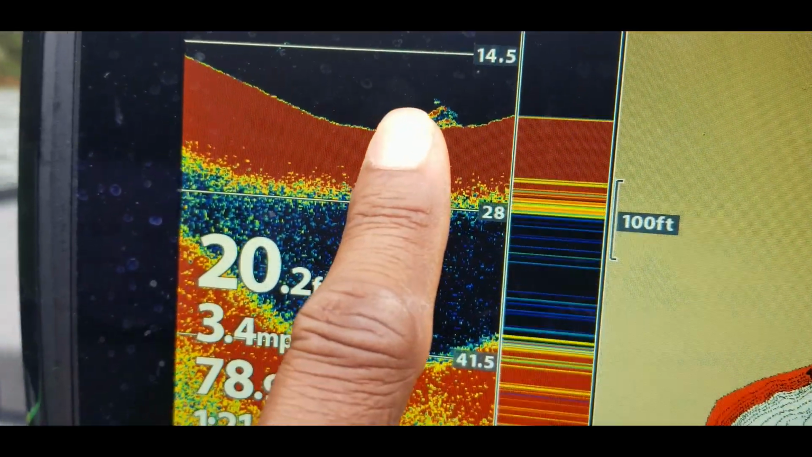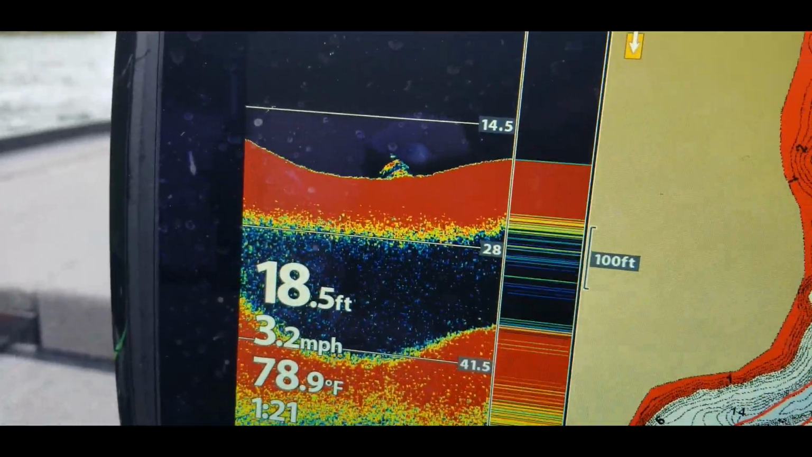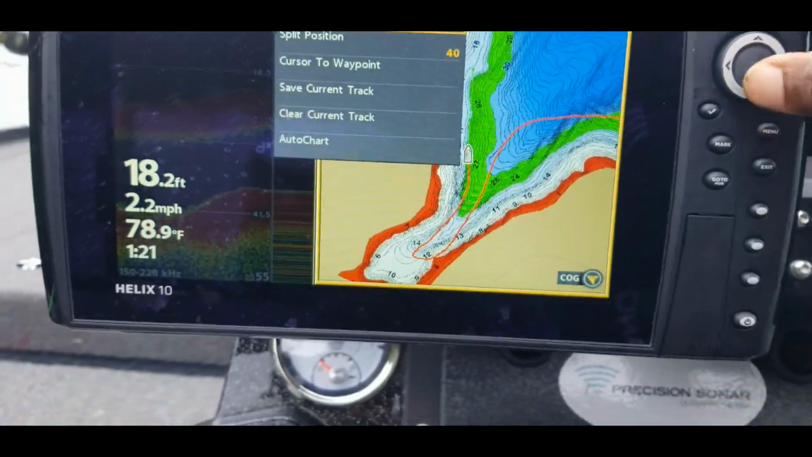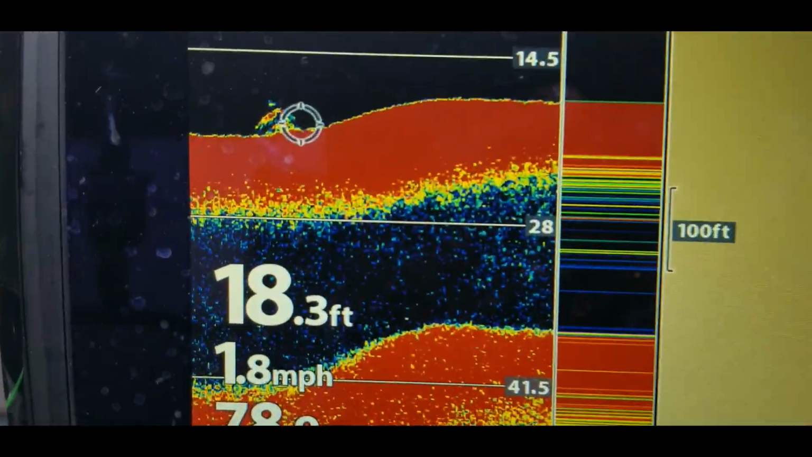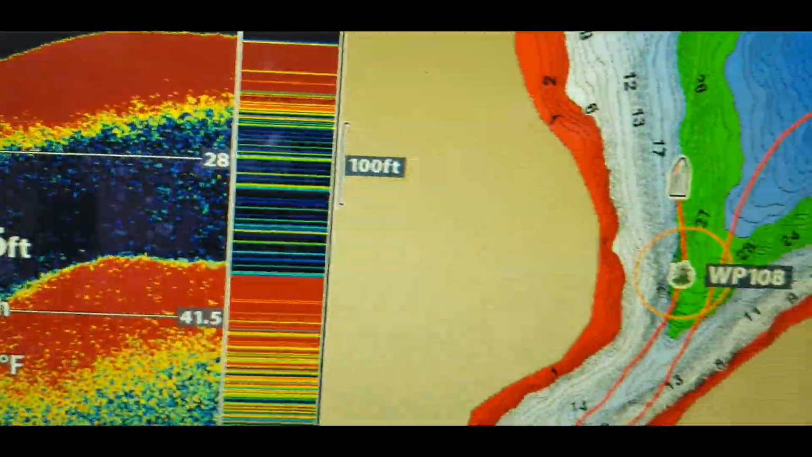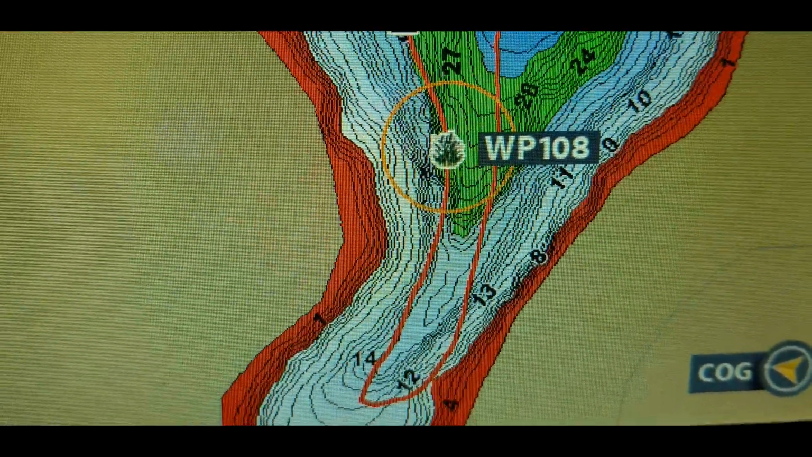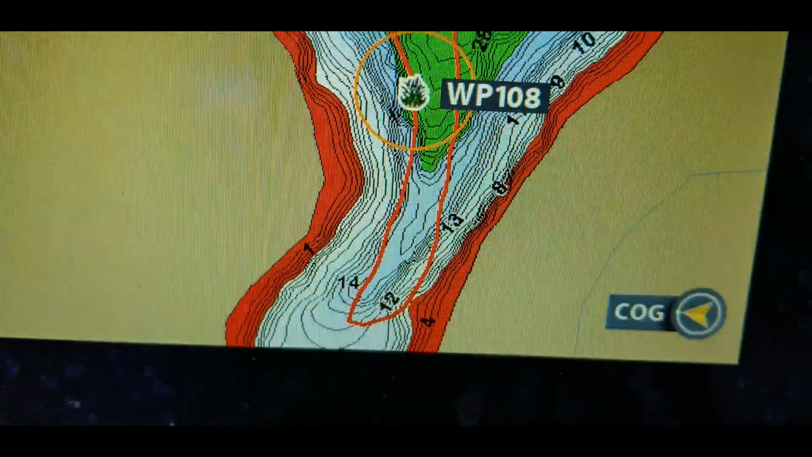All right, so there's something right there on that 2D. And let's just see how this works out. So let me put this on the left side, put my cursor right over there to that waypoint. Mark. All right, so I marked that waypoint, and there you can see it right there. Waypoint 108.